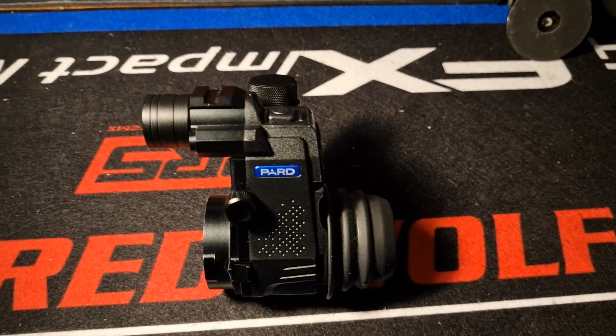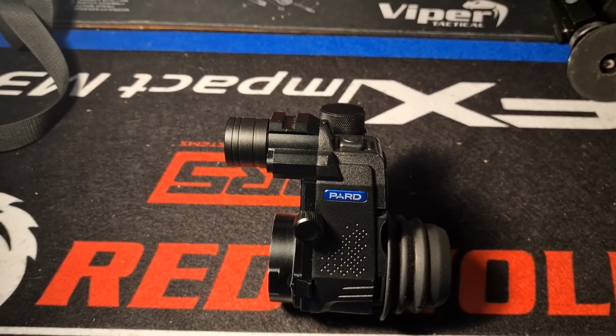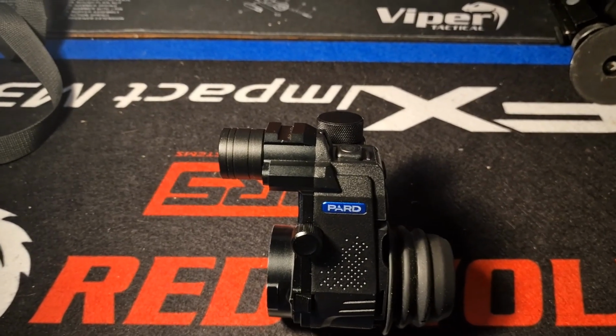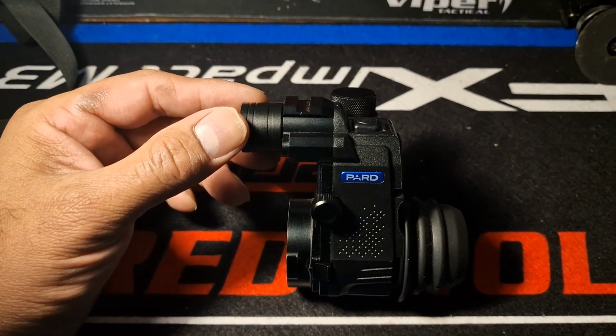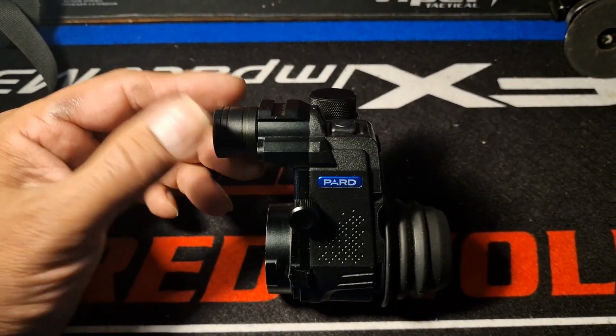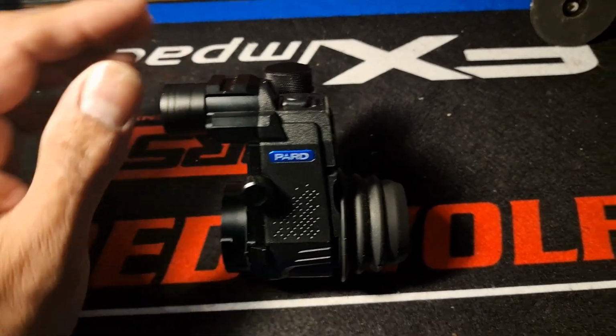Another good thing, which I think is a massive improvement on the existing 007, is that it's waterproof, completely waterproof. I believe you can soak it in 1.5 meters of water for an hour and a half, something like that. Don't go doing that, but like I said earlier, don't go chucking it in your hot tub.